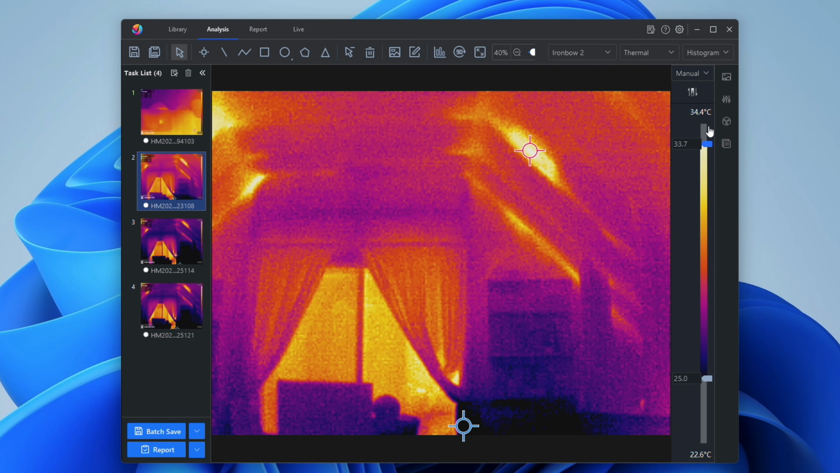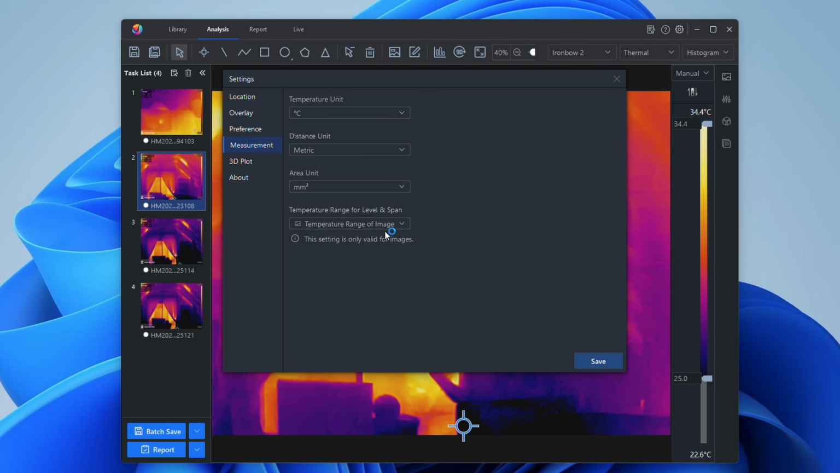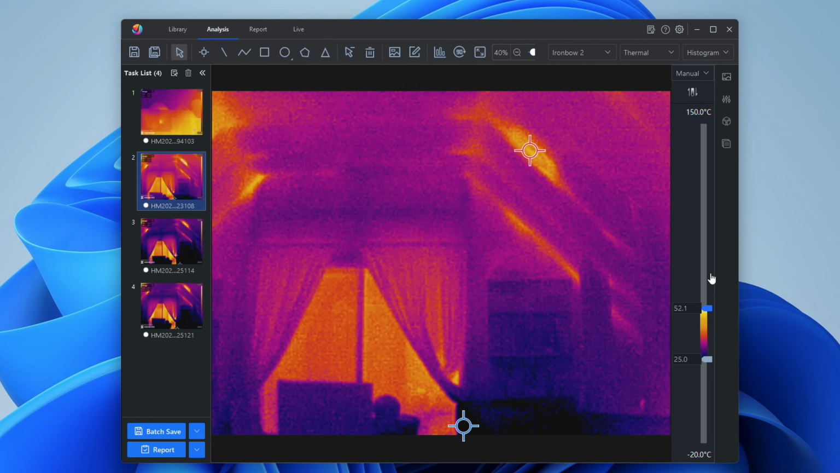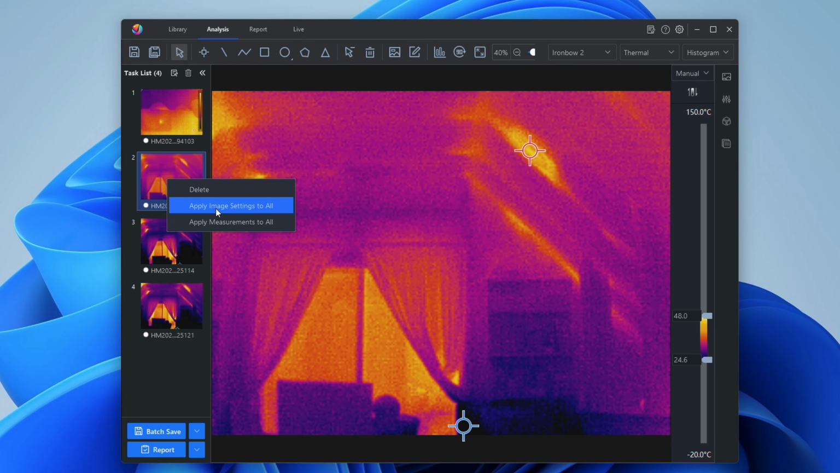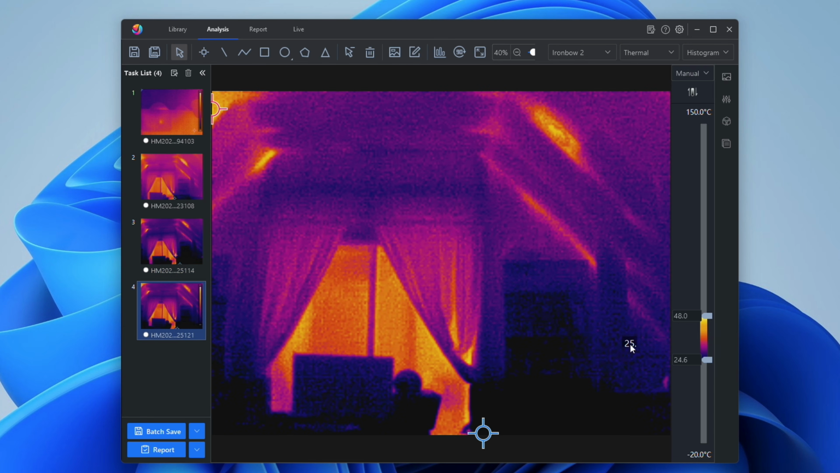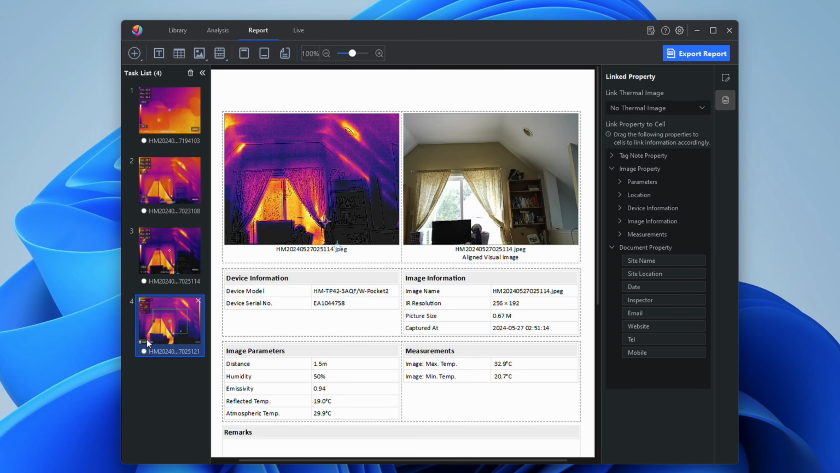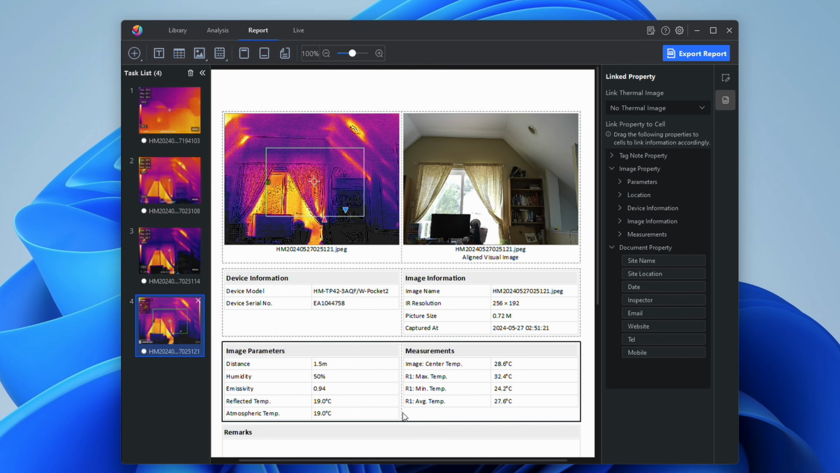And on the desktop app, you can change the span setting from being only the default of the high and the low that is in the image to being basically the entire range of the camera, which is nice if you want that flexibility. You can batch edit pictures. You can basically select an image and say, okay, apply these changes to the rest of the images in my editing queue, and it'll just do it. And then also custom templates, which is nice. Honestly, I don't have a lot of bad things to say about the HIKMICRO stuff. It's a surprisingly decent ecosystem.